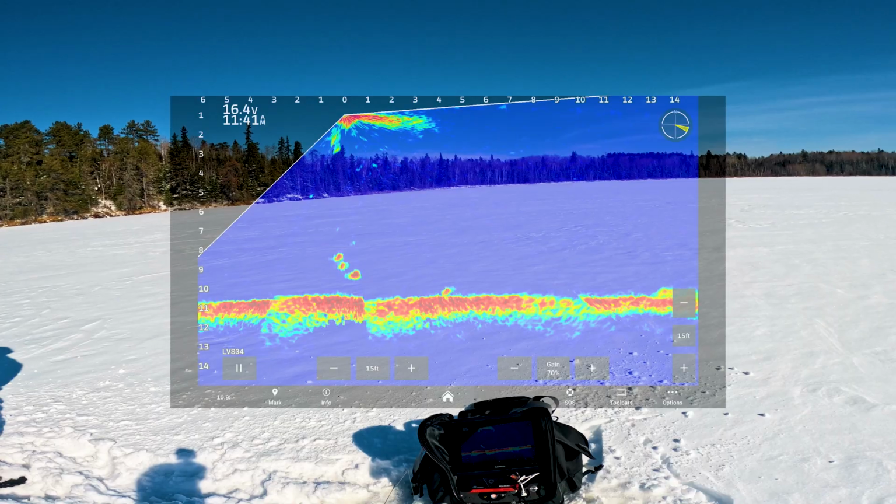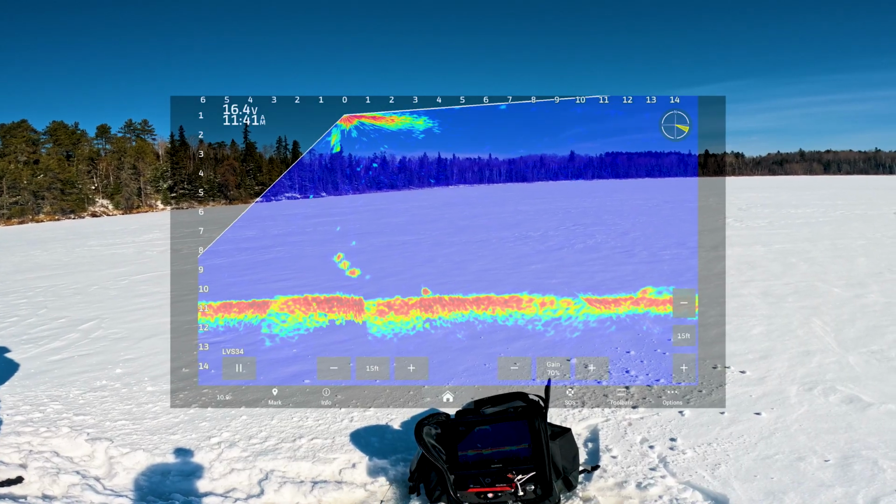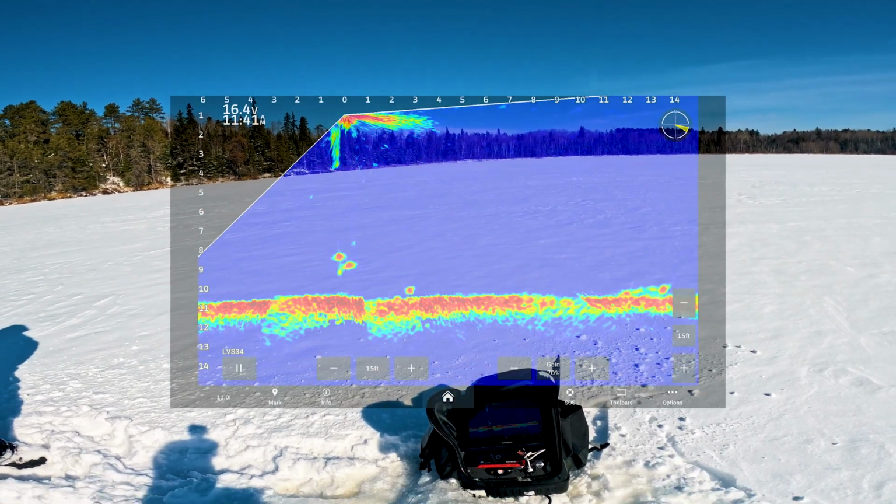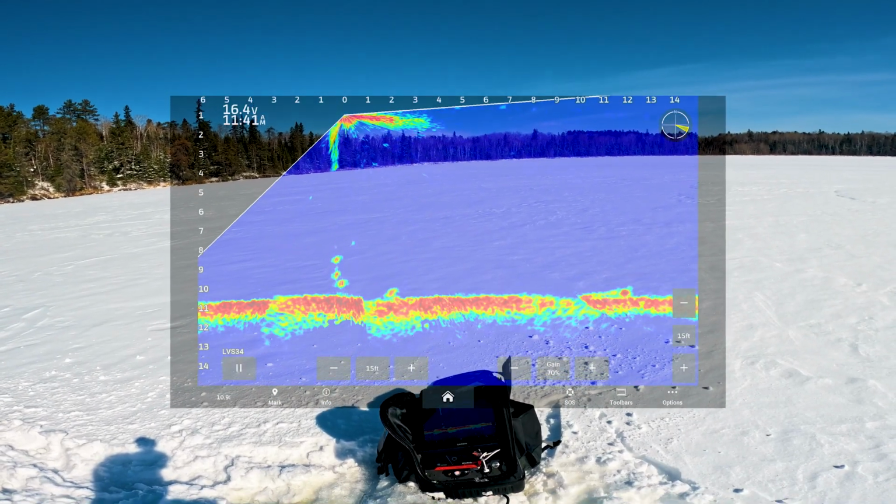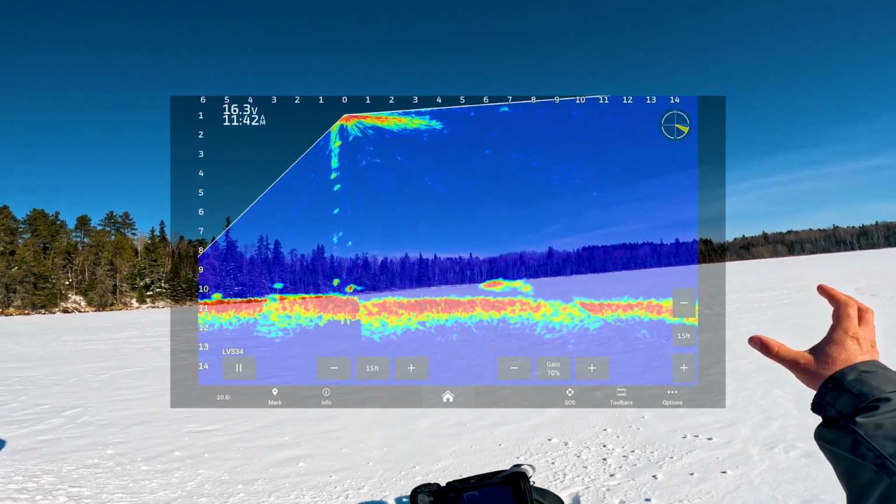Tiny, tiny perch. Ooh, big fish coming in, big pike. Big pike coming in. Look at this. I don't want these little guys. I want that big pike. This is everything I've dreamed of, VR fishing.